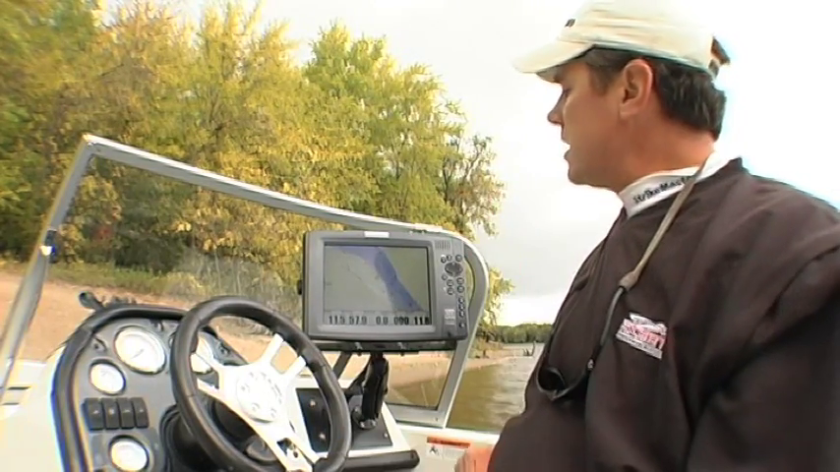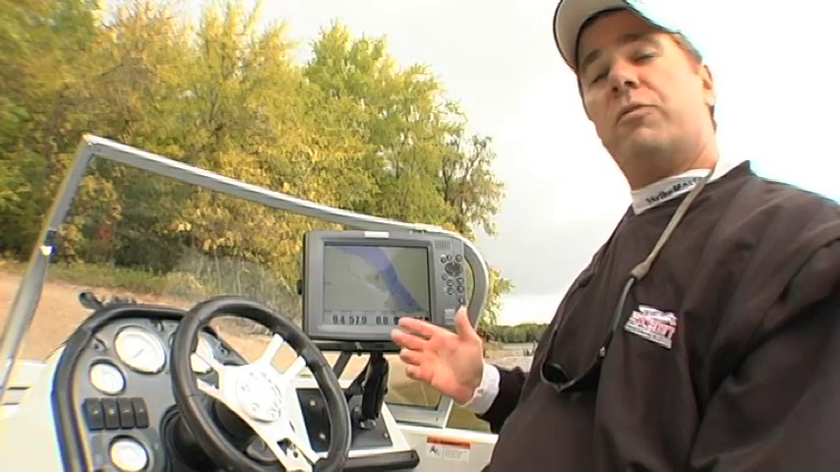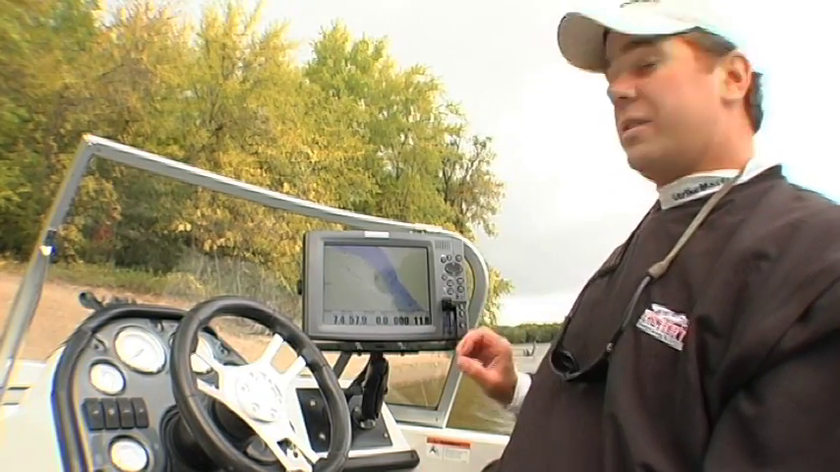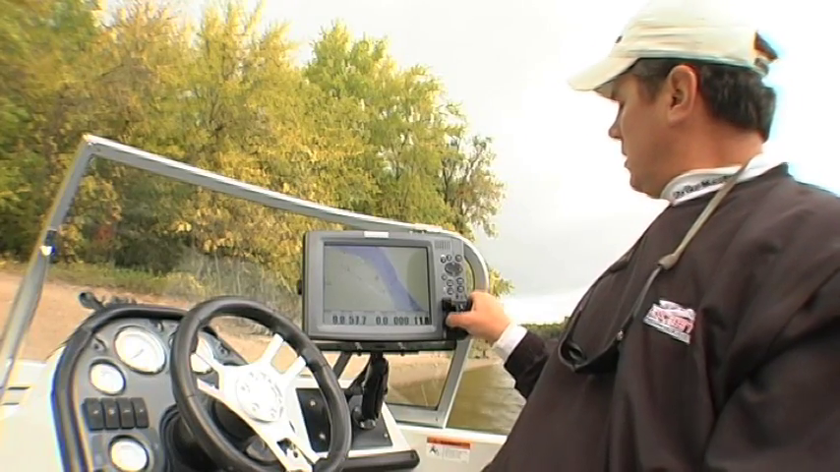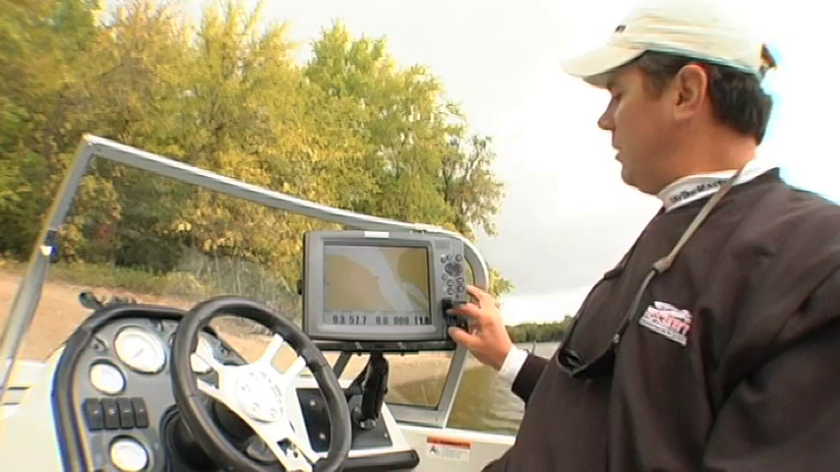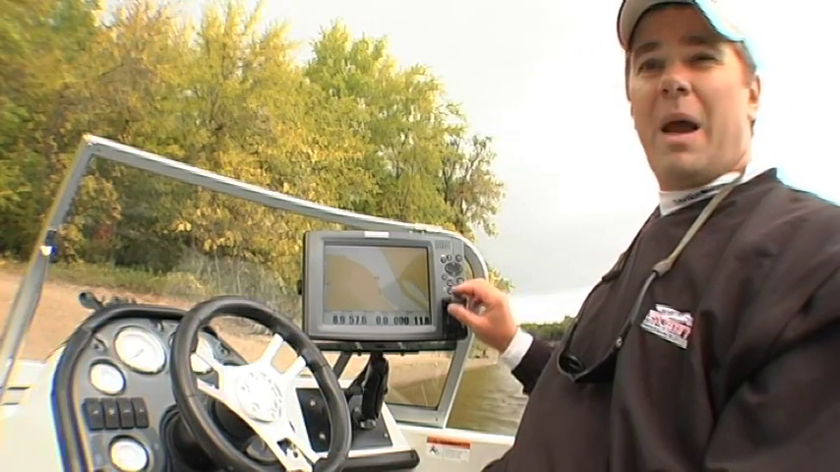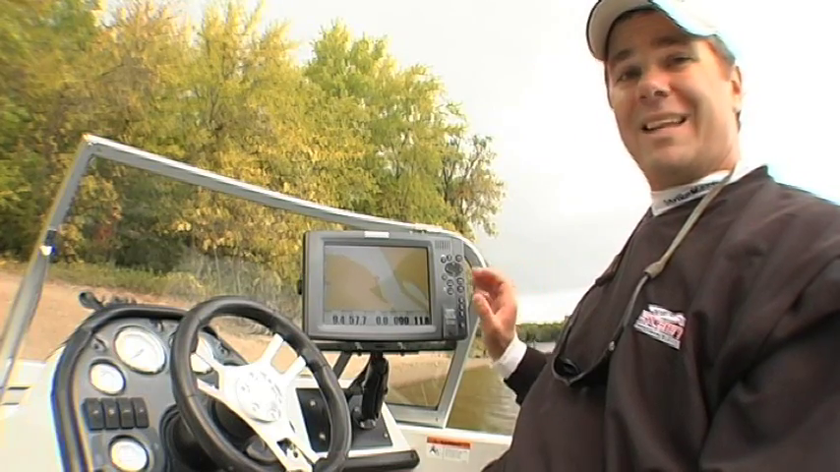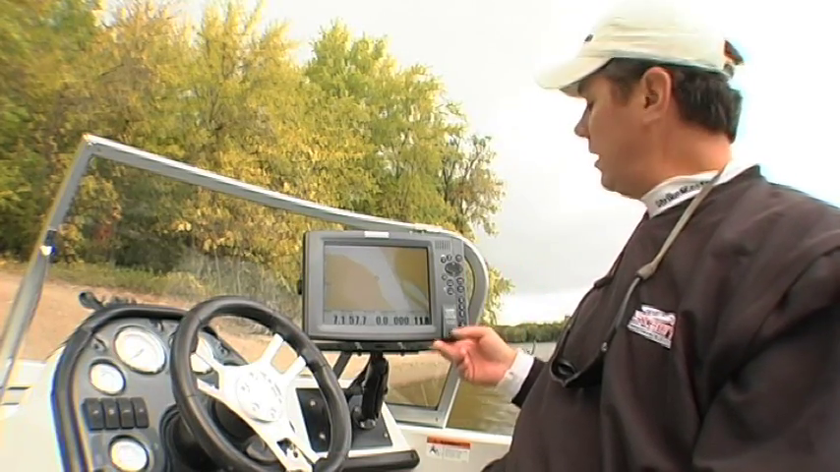What you see there on the screen is Lakemaster 1-foot contours displayed on the Humminbird. Now I can show you, because this is a plug-and-play map, what it looks like with that map chip removed. That's the base map for this Humminbird unit. There's almost no detail, very little usable information for the angler.